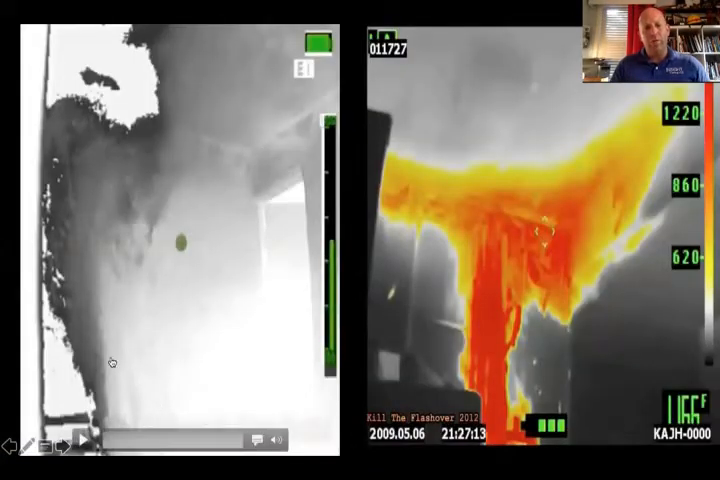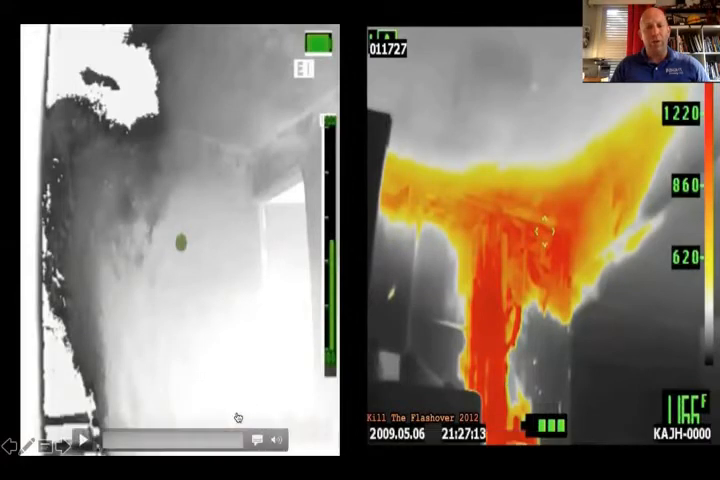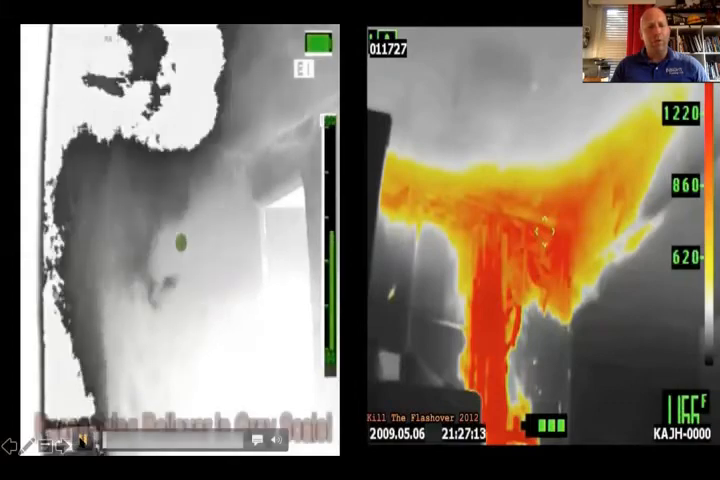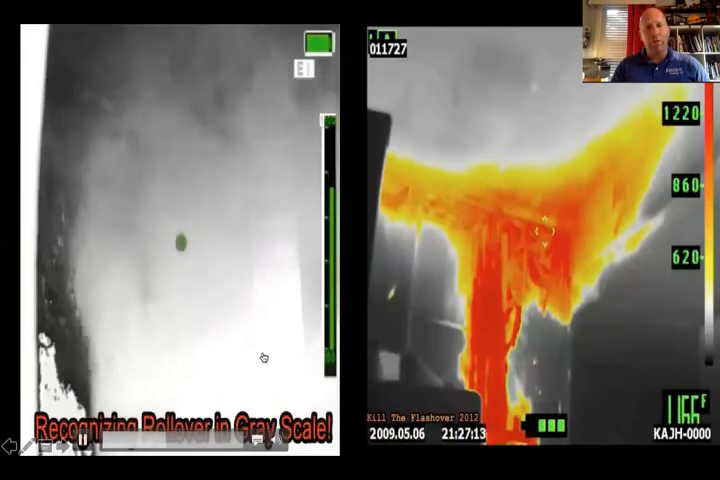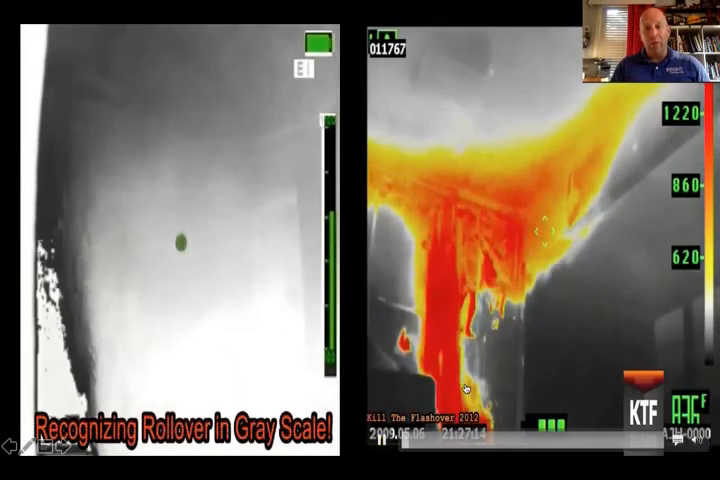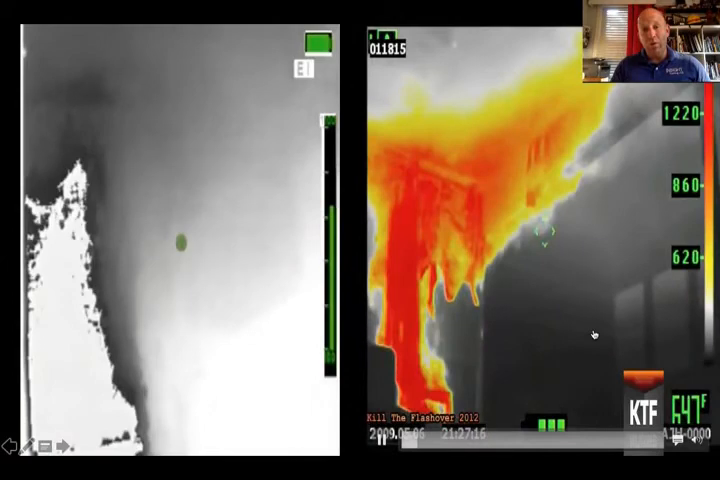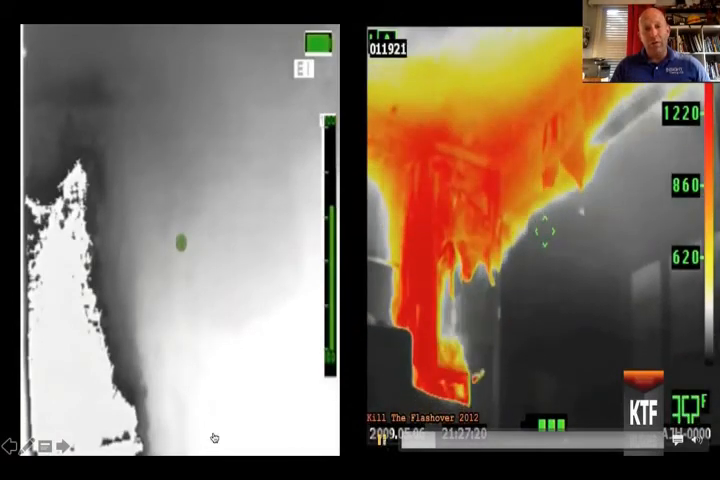Here's a picture on the left of an MSA camera, black and white rollover, versus a video of a rollover and flashover with a camera that was in 2012, I believe. So watch the one on the left. This is still on frontline apparatus. This is rollover and grayscale. Watch the picture on the right. This camera is 7 or 8 years old. A little bit of difference in those 2 pictures.